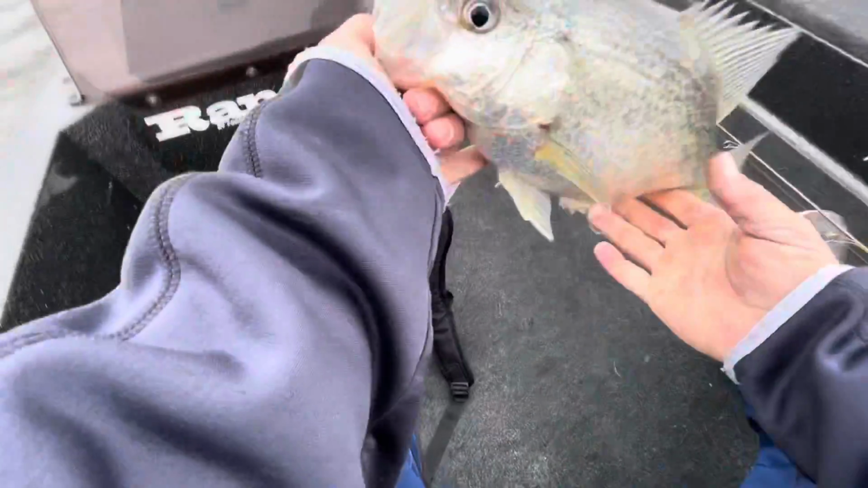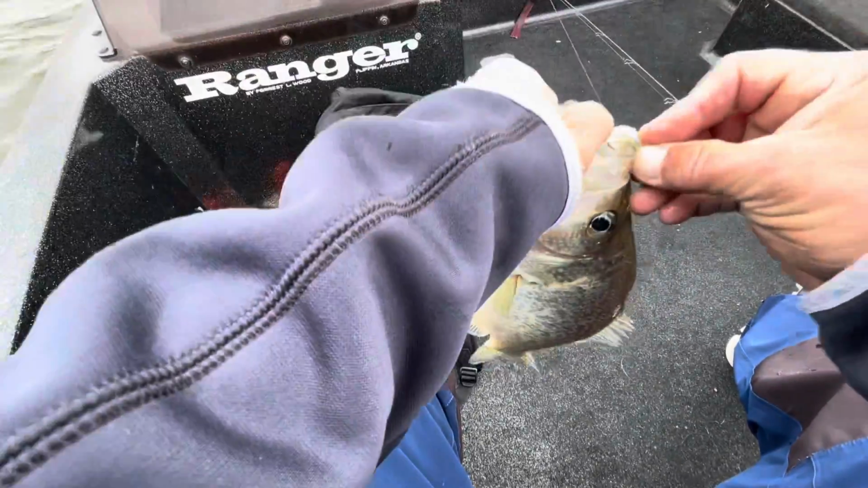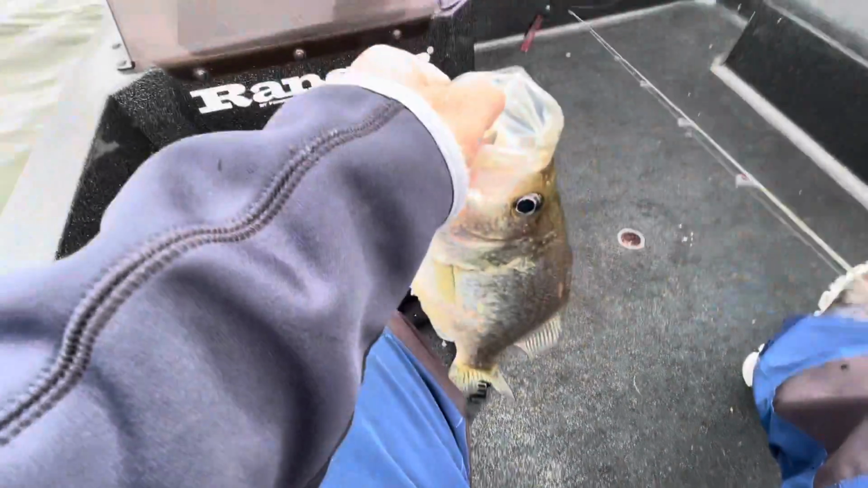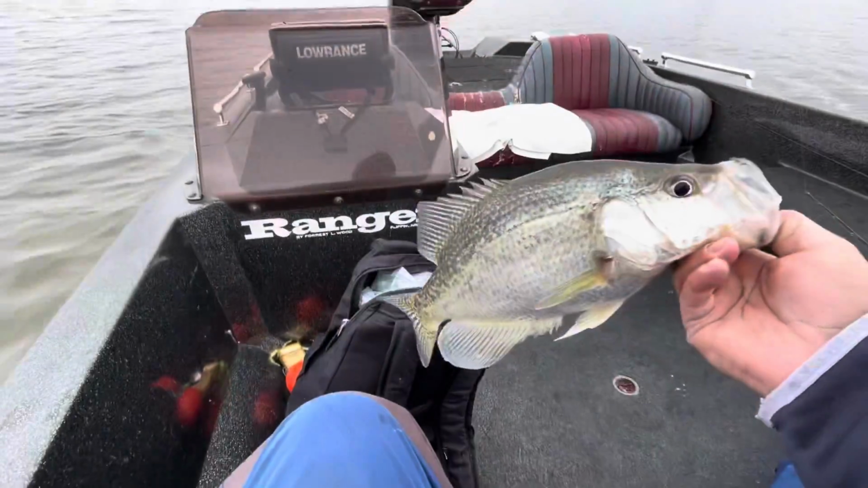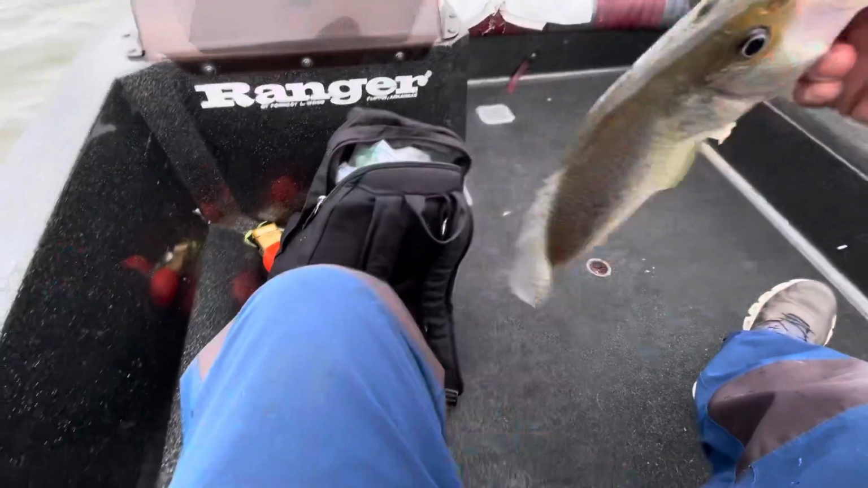I got his big butt. Look at the size of that one. That's a daggone crappie there. That's a keeper there.